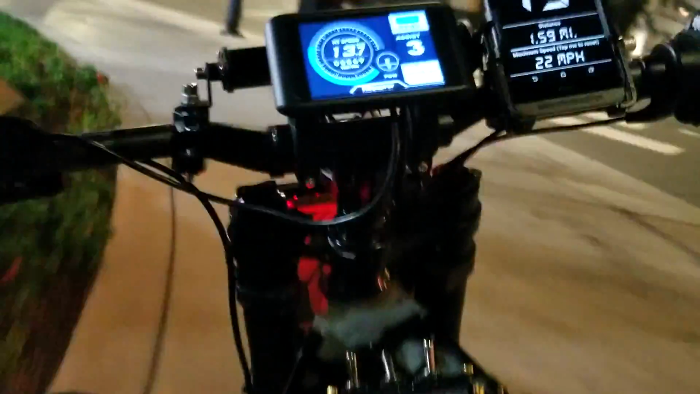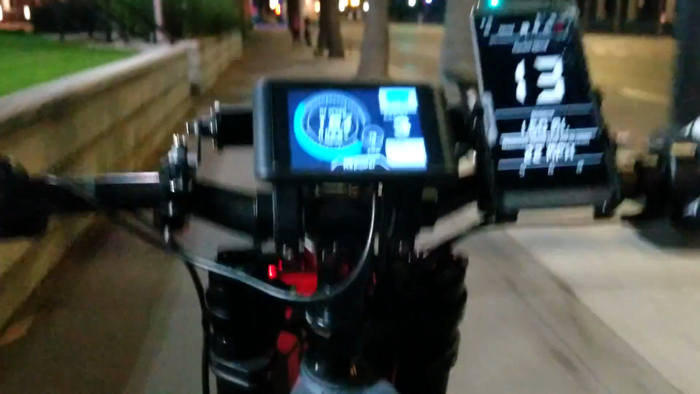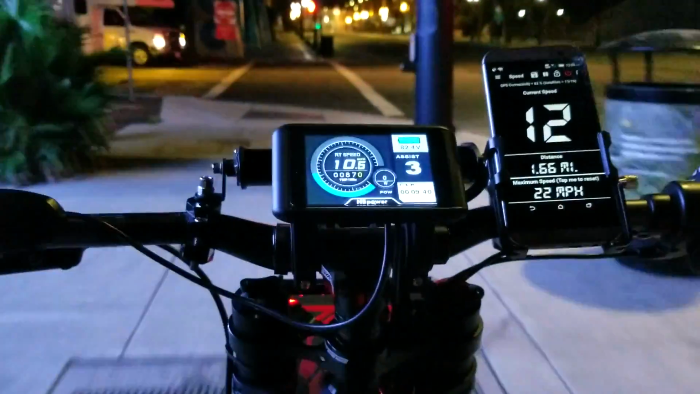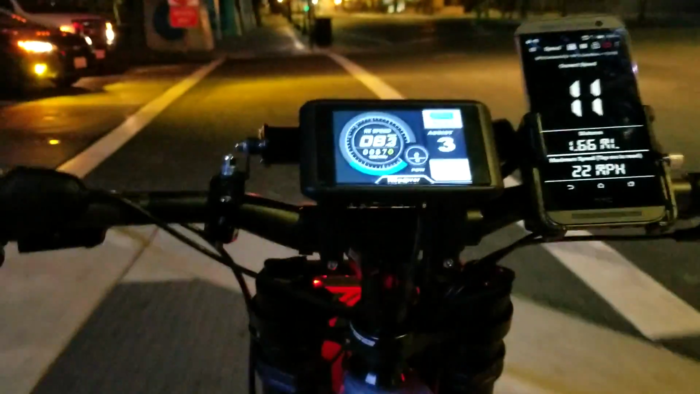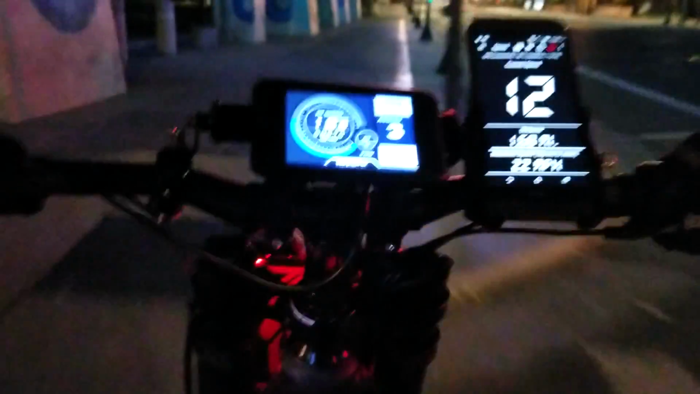And the added bonus of doing a night ride is, at least for this particular day, usually my city is crazily busy. There's always stuff going on, but I just caught it at the perfect moment where there was almost nobody out. It was so amazing. I just felt like I had the entire city to myself, and riding on this bike through the city and seeing all the lights and everything, it just felt incredible.